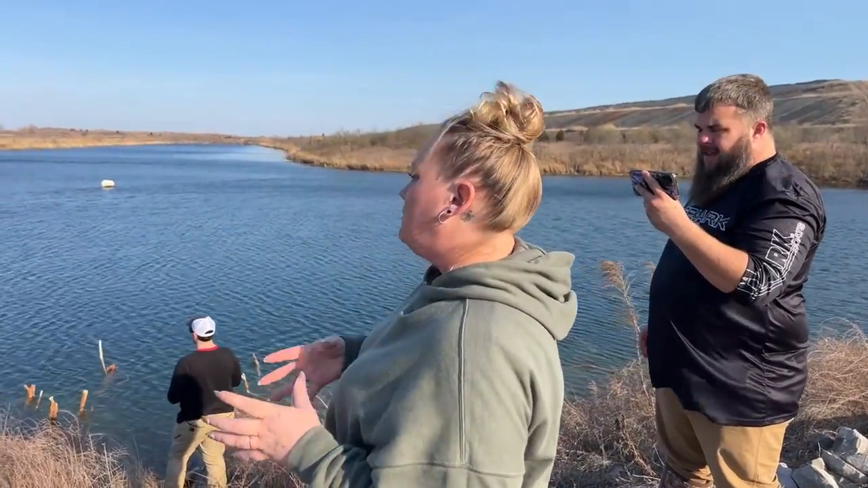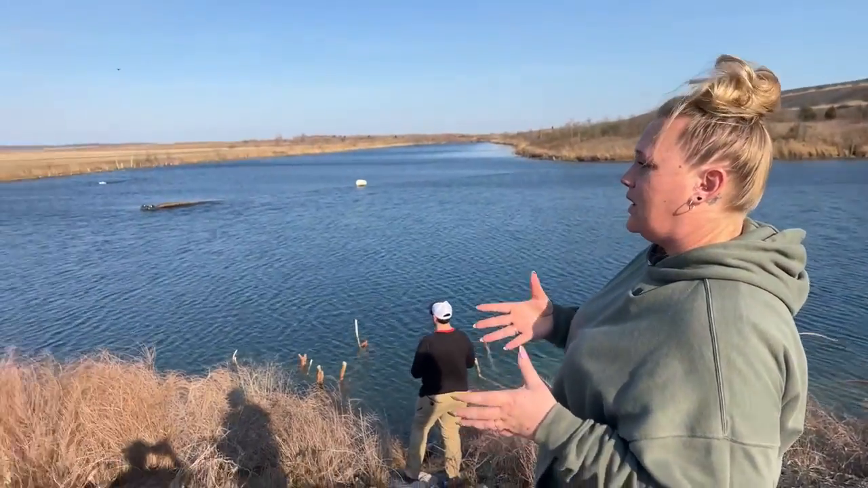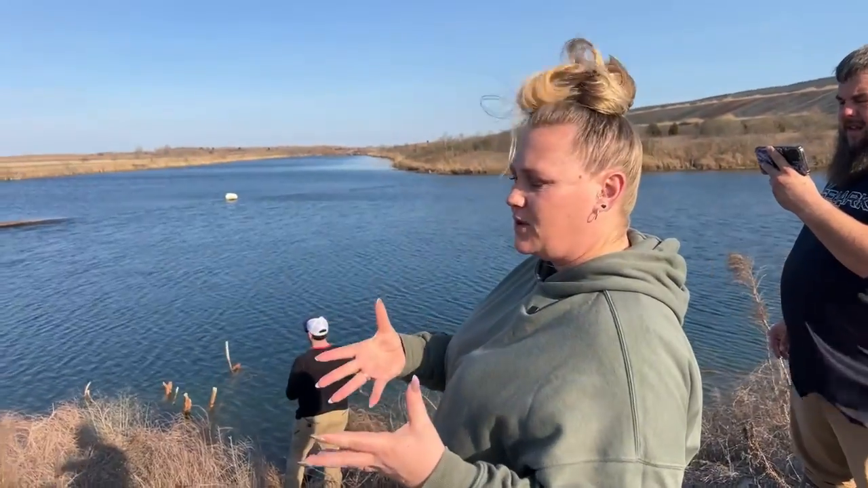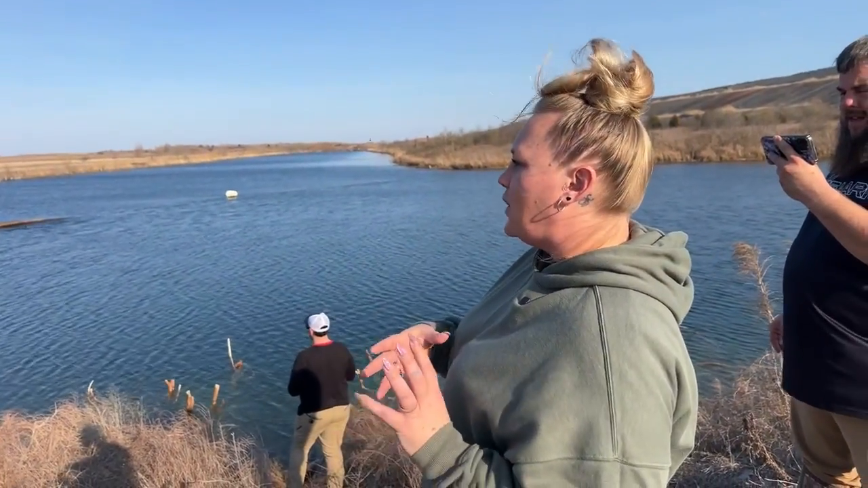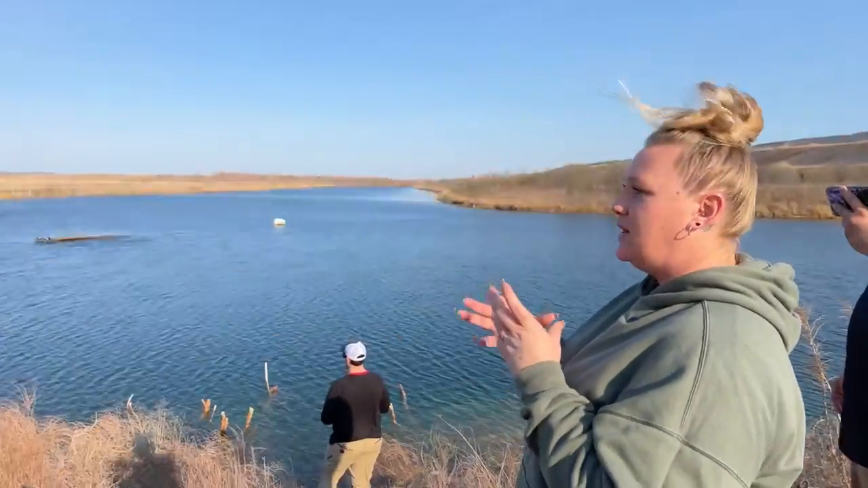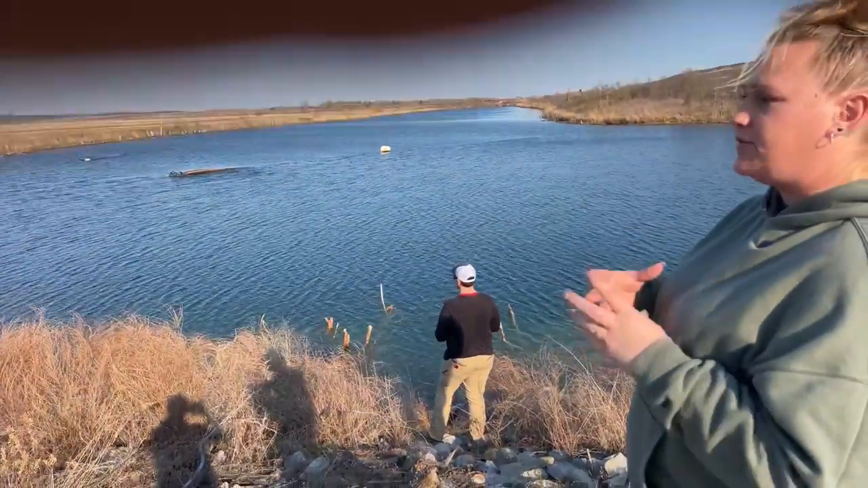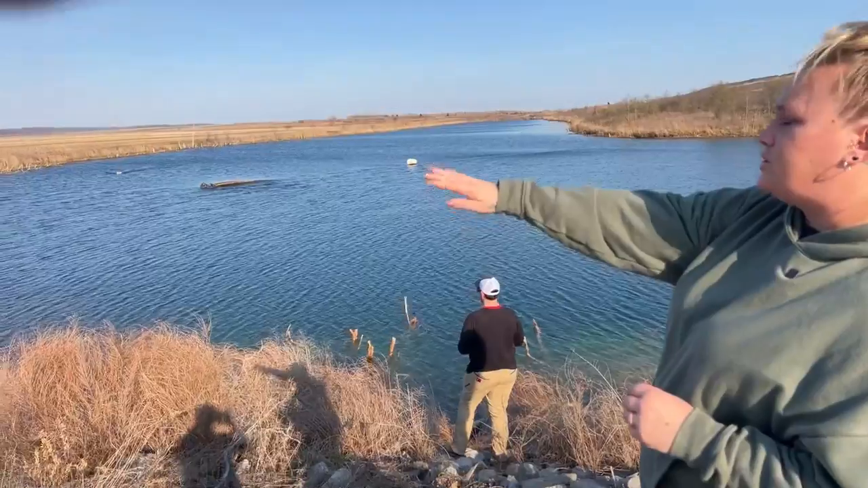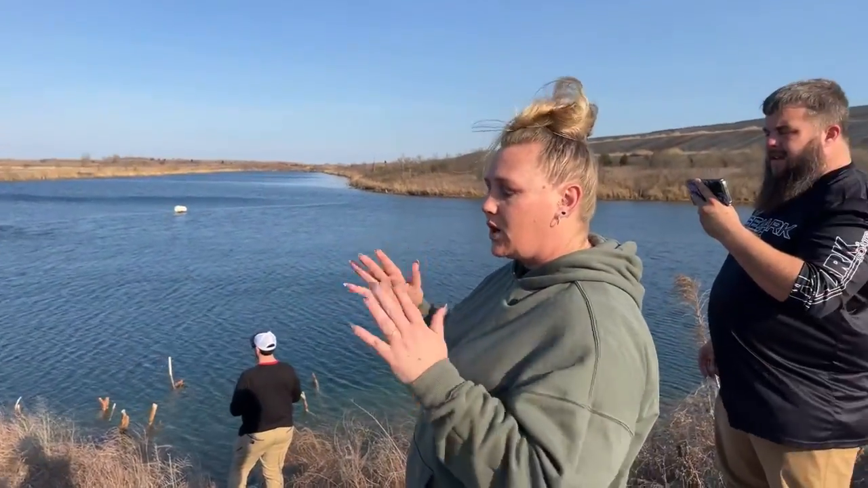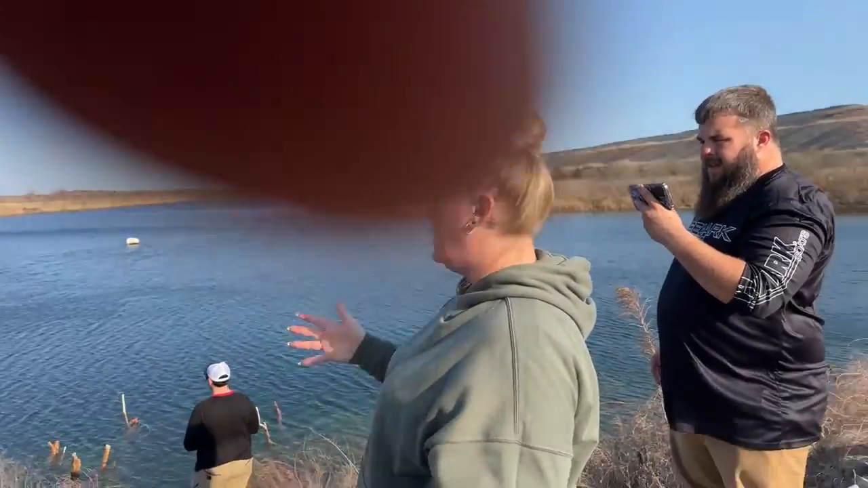So even with Joel being missing for 14 years now, this is 2024, we should still be able to see some type of anomaly in the water and differentiate between what's trees, things like that, and what's going to be a solid, more car-shaped form on the sonar.